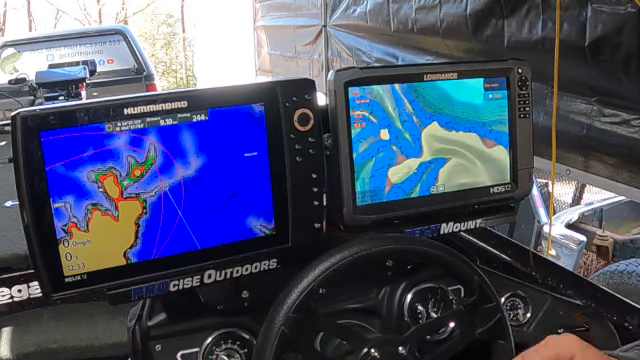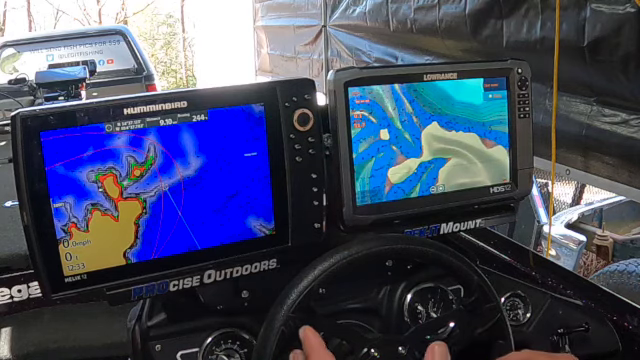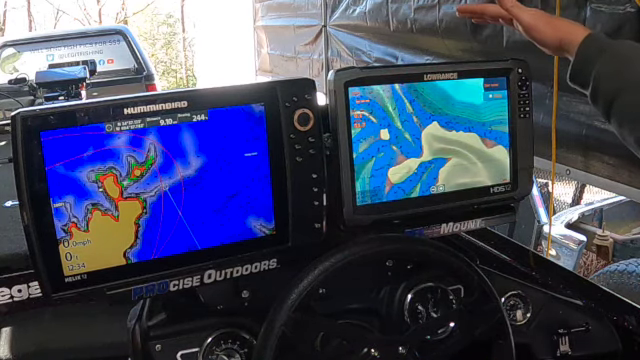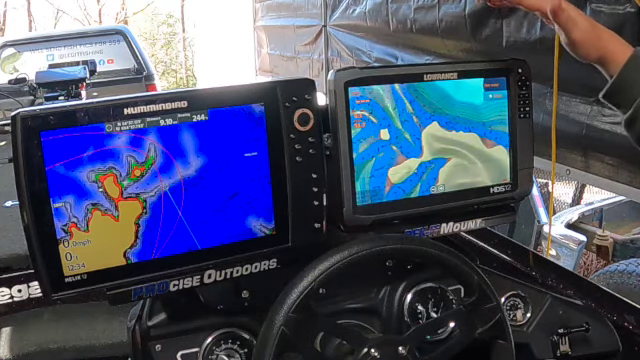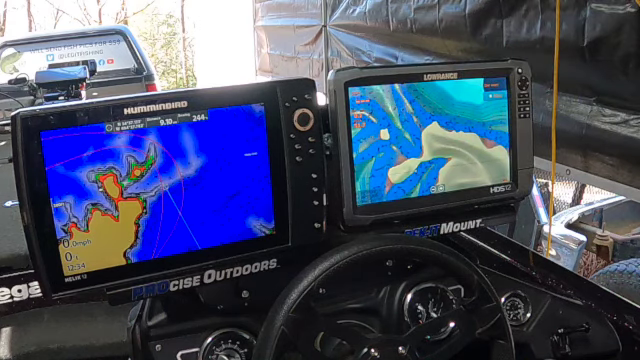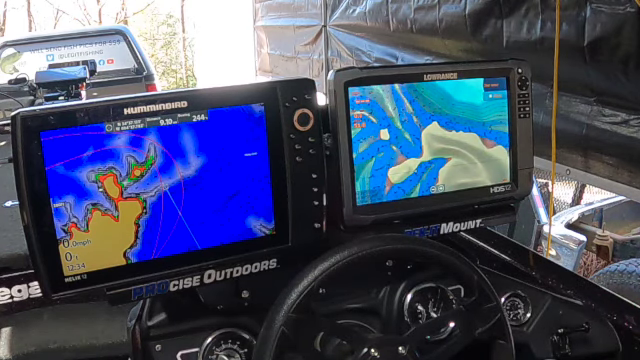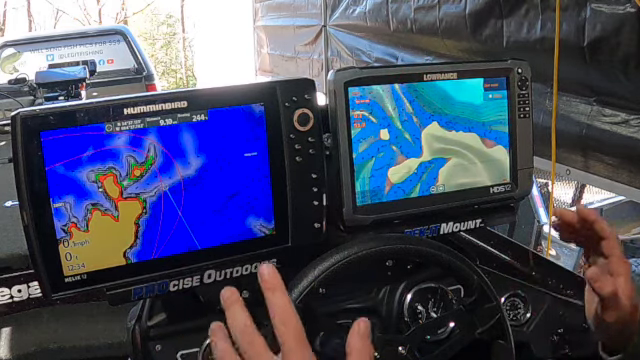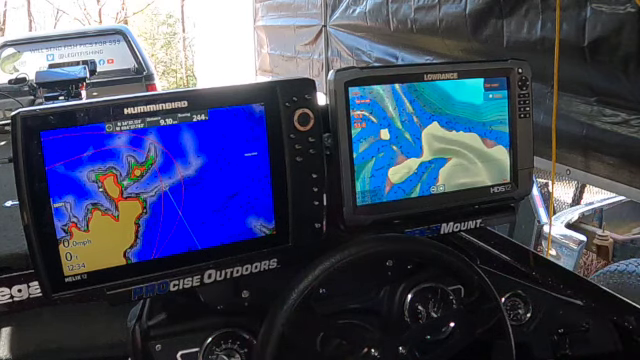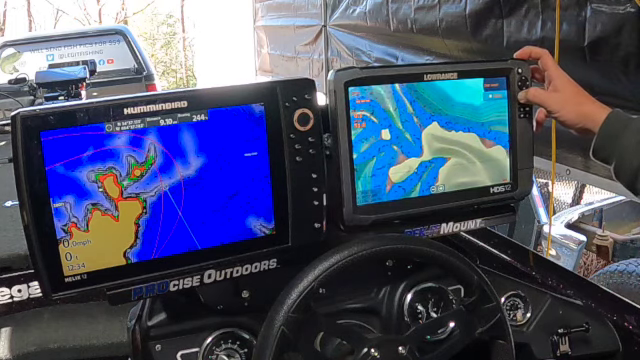Alright, we're going to look at the different mapping setups between the Humminbird Helix Gen 4 and the Lowrance HDS 12 Gen 3. Both of these are 12-inch units, and I have transducers for both of these, but I use them for completely different things most of the time. So if you look at this one, this is Carter's Lake. This is my home lake. This is where I fish more than anywhere else. And we're looking at the same area of the lake.